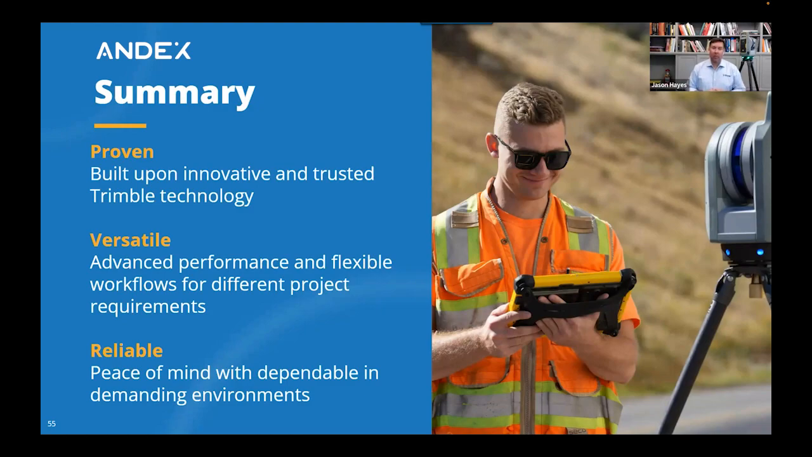And then reliable, right? You've got your data, it's stored on the instrument, on the SD card, it's stored on your tablet, so you've got it stored in two places. You've got that peace of mind seeing the data in the field on the tablet, so you make sure that you don't miss a scan.